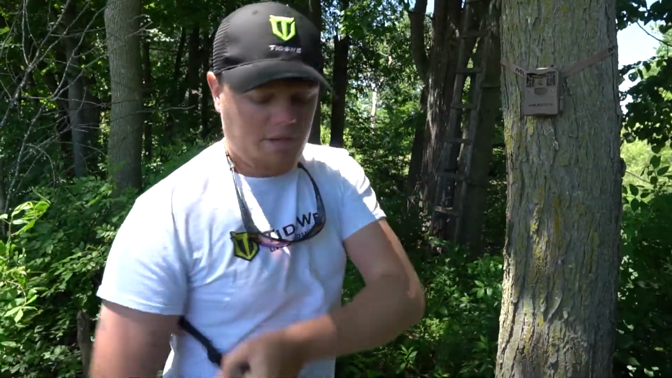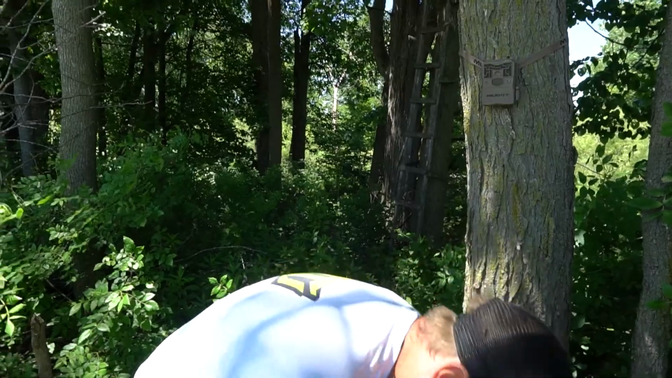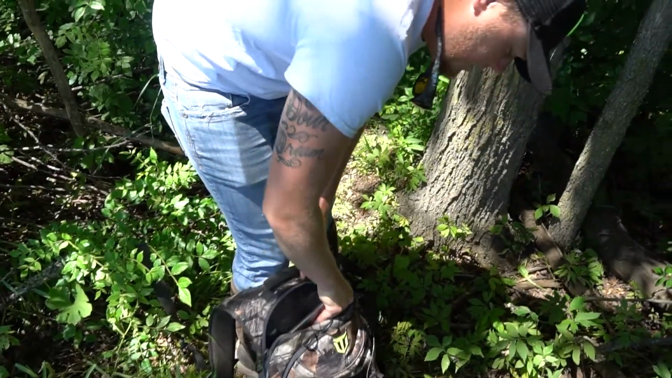A few moments later. If you guys remember this one, this is actually a field edge camera on the north end. There's a field behind us here. Obviously this field just got freshly chopped. Yeah, so I set this one up, like I said, 3 or 4 weeks ago now. And we're gonna pull the card out of this, we'll throw it into the computer, see what we got on here. I'll format this one.